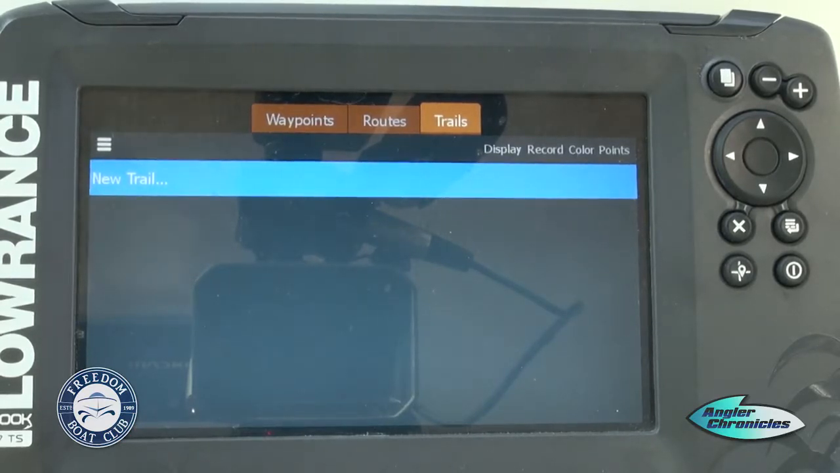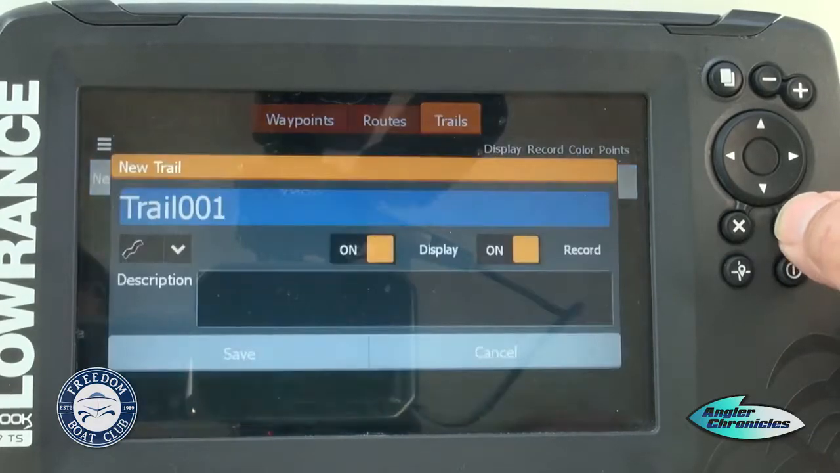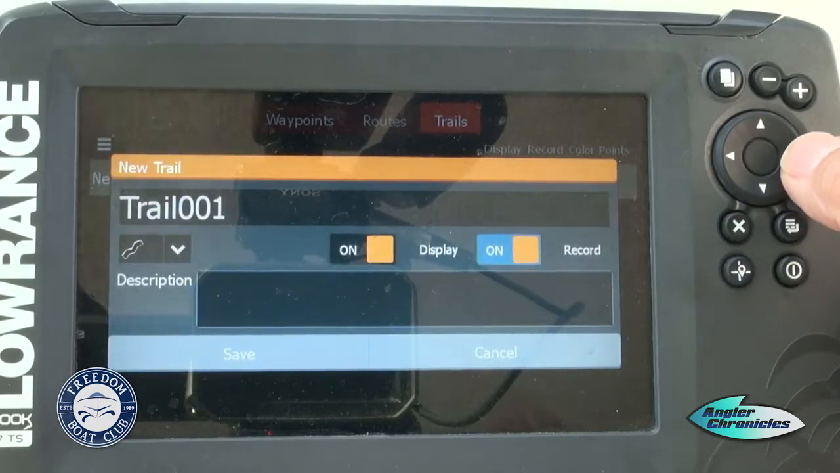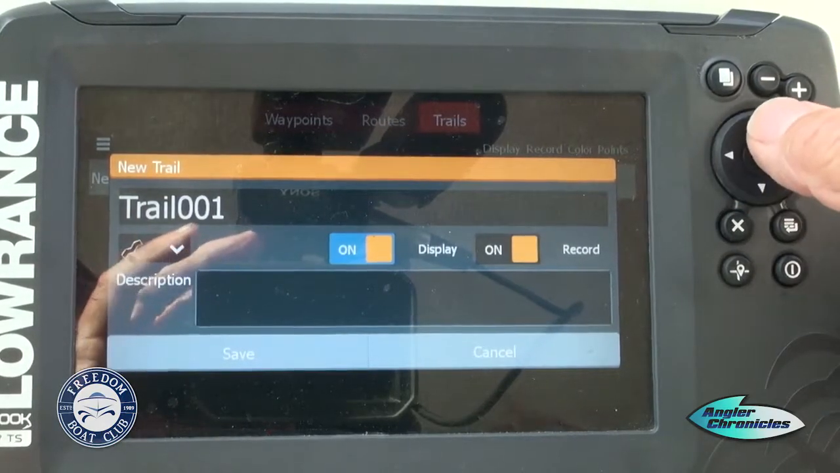Now, you can record the trail a couple of different ways. You can record the trail with a line following your boat throughout the day, or if that's kind of distracting or you don't want to see it, you can turn it off and hide it, but still record it. So there's quite several options. To get to those, simply highlight new trail, okay? And you see where I just talked, it's on. You can display on and record. You can also give it a description, so if you're into that.